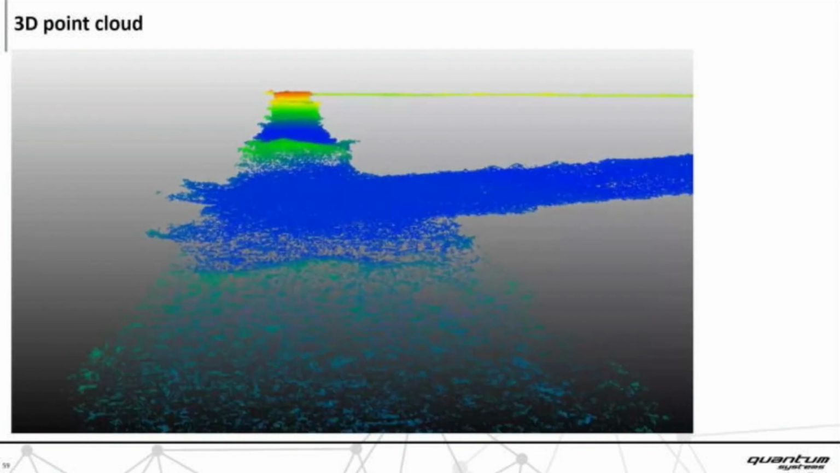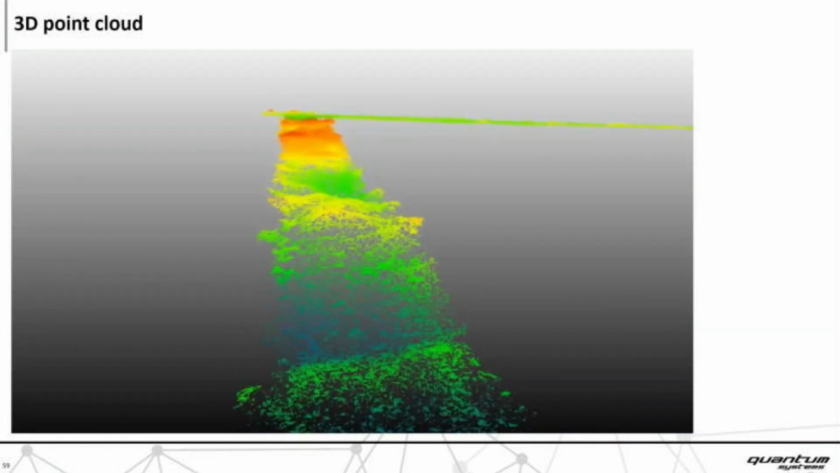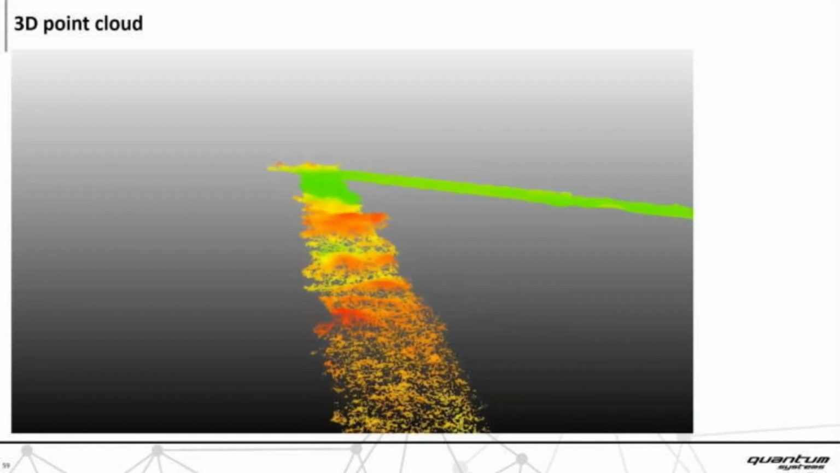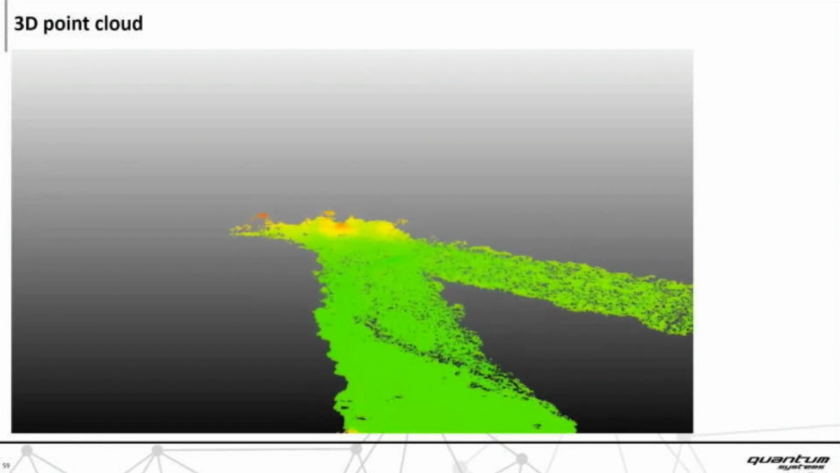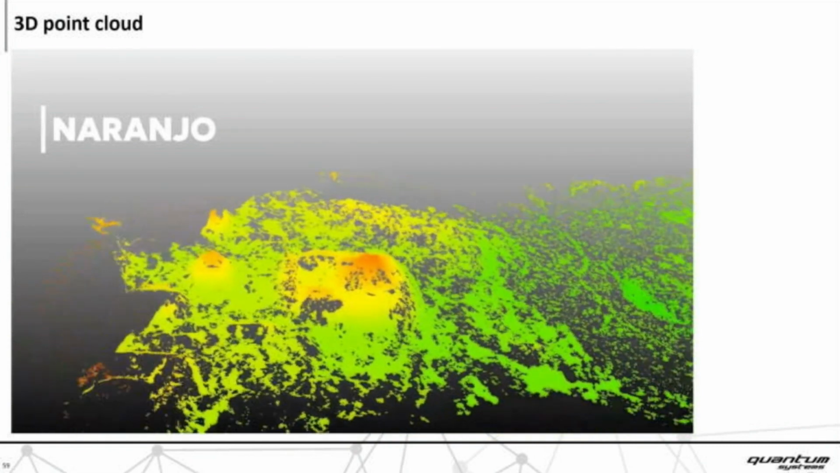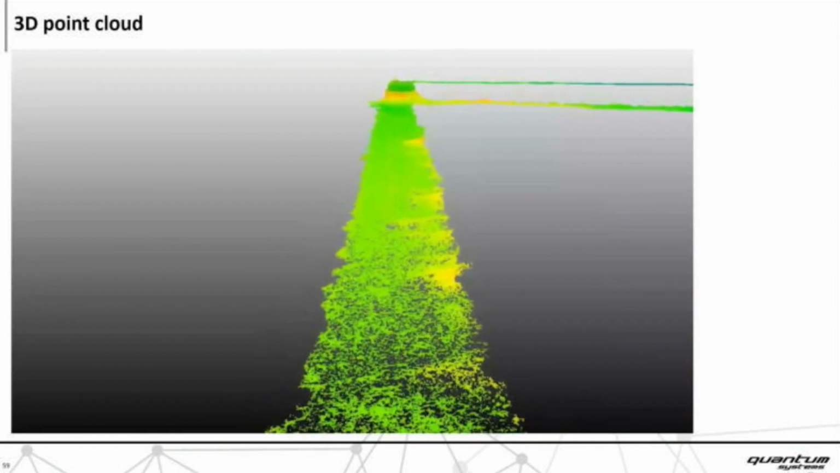Then we reach Naranjo and turn right back to Yaksha. You can already see some nice structures there. But this is just to visualize the density of the ground points.